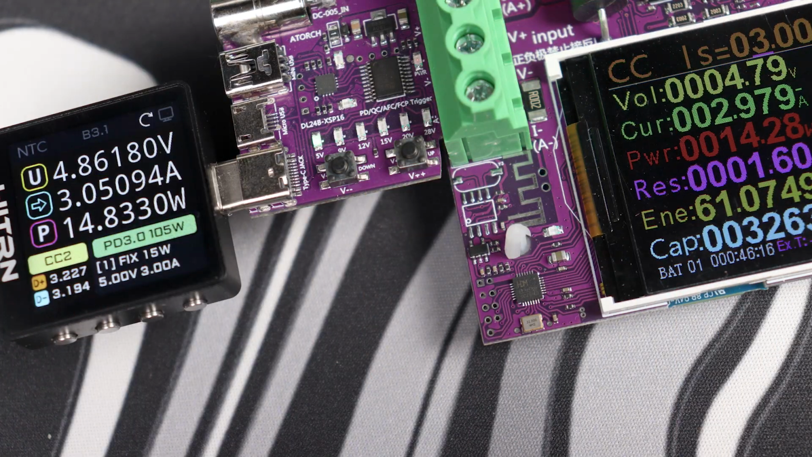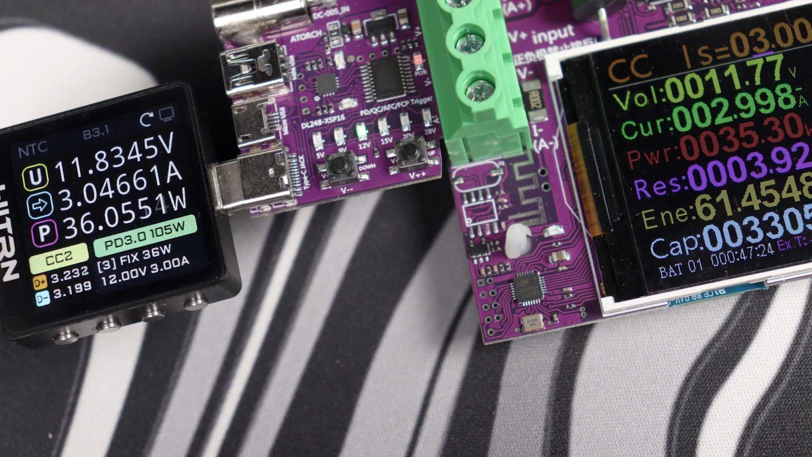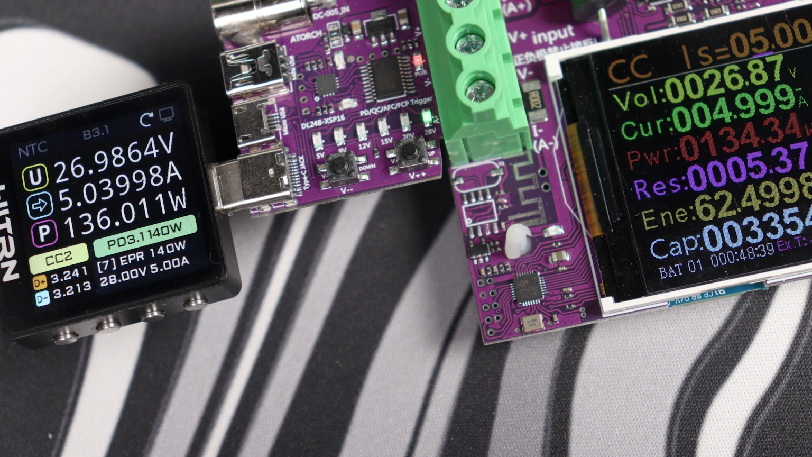Real numbers under real load. 5 volts, 4.86 at 3 amps. 9 volts, 8.82 at 3 amps. 12 volts, 11.83 under full load. 20 volts, 19.77 at nearly 3 amps. 28 volts, maximum load, 136 watts, continuous through this tiny PCB. Voltage holds at 26.98, no dropouts, no handshake failures.